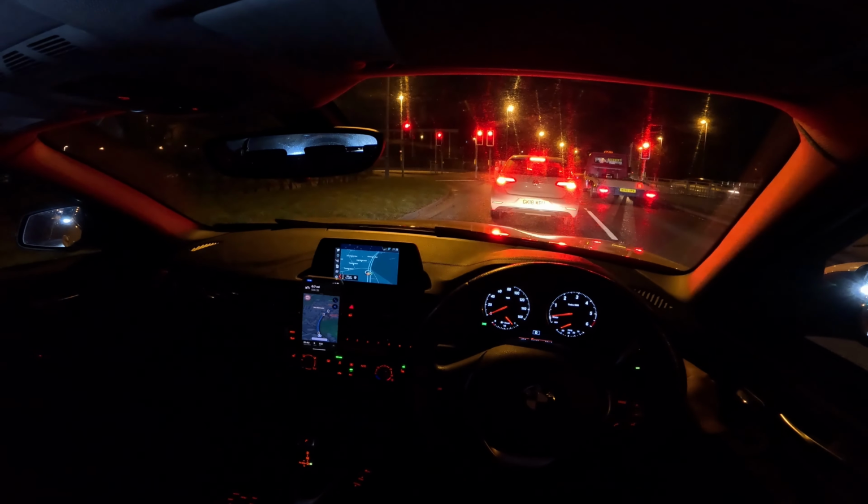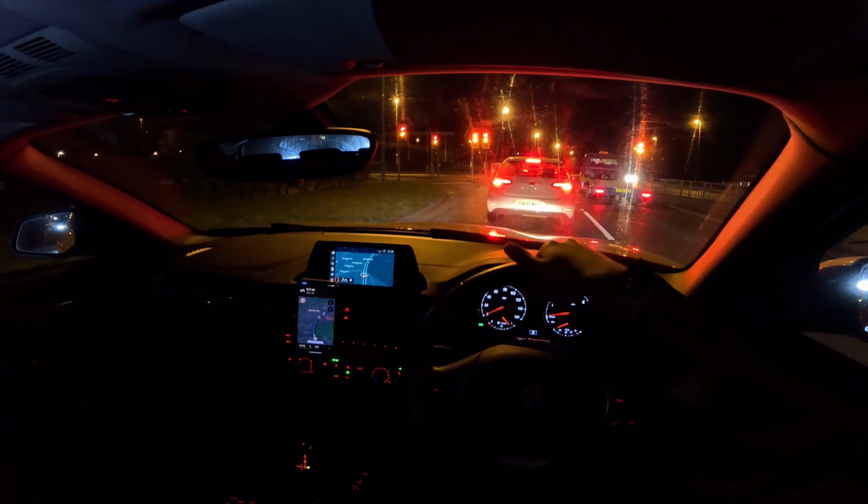Let me do my... my rear windscreen looking kind of faded.